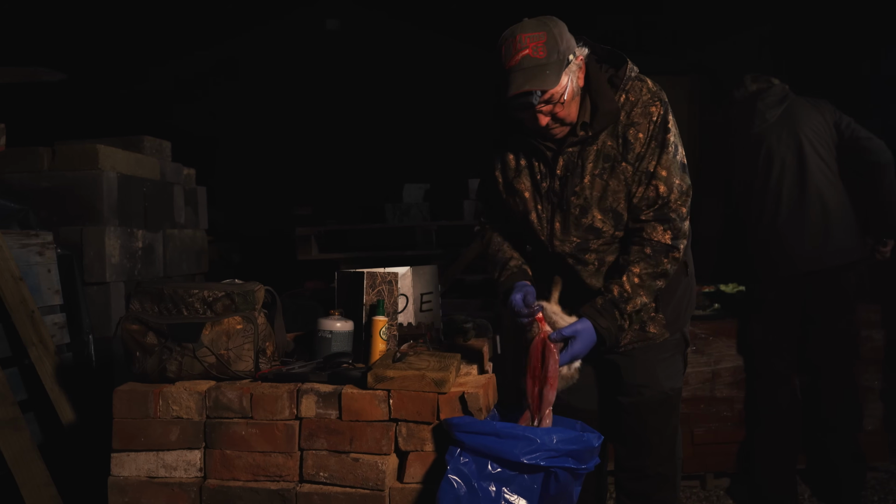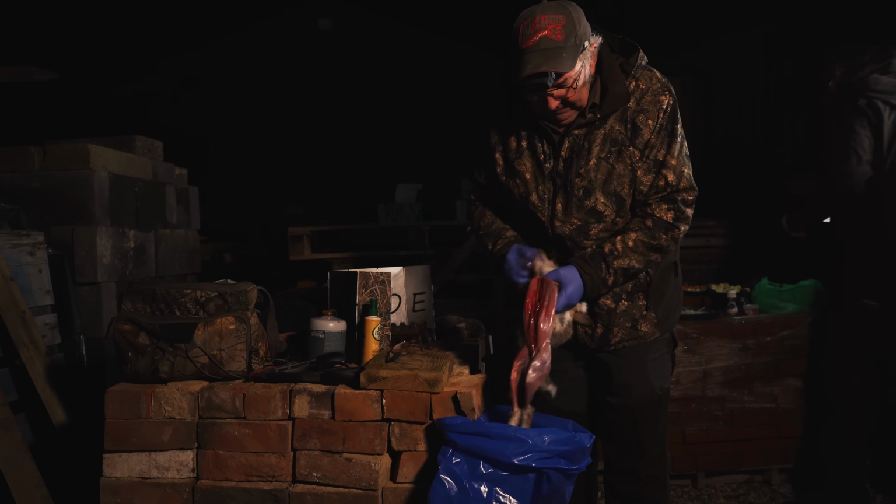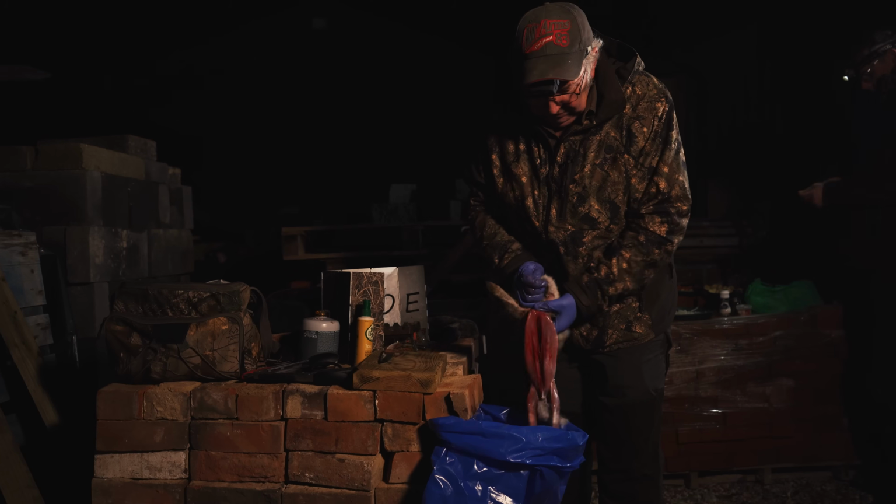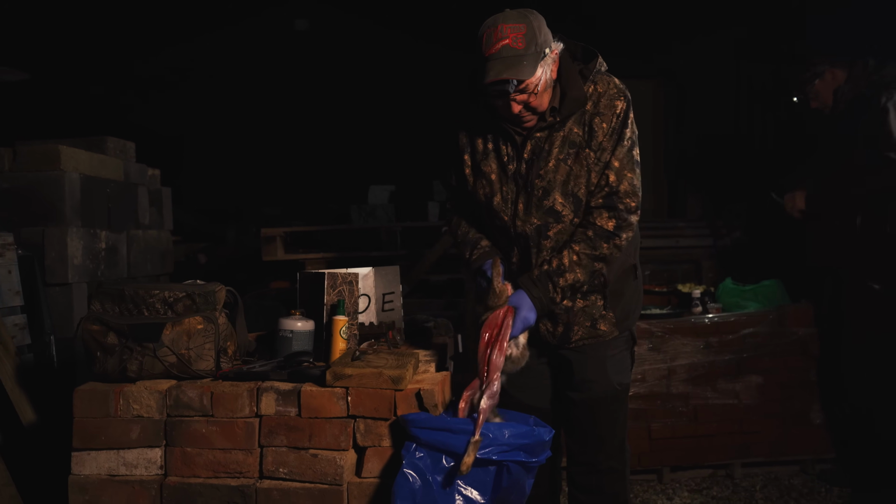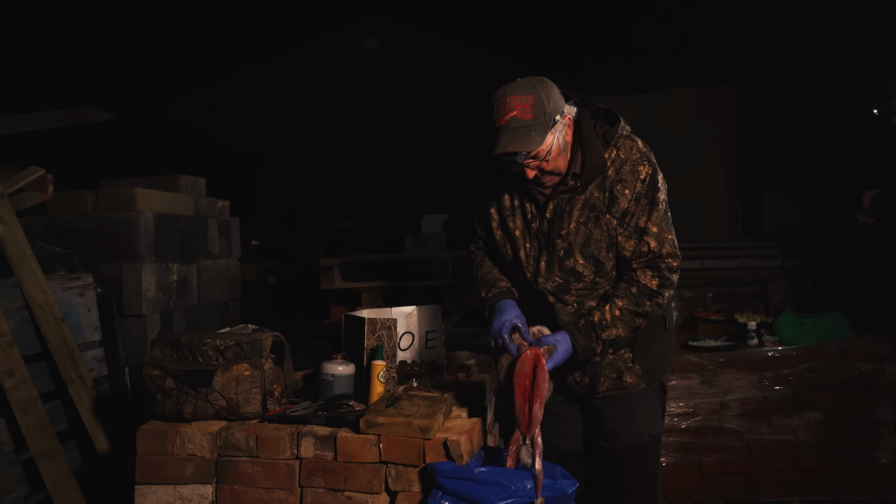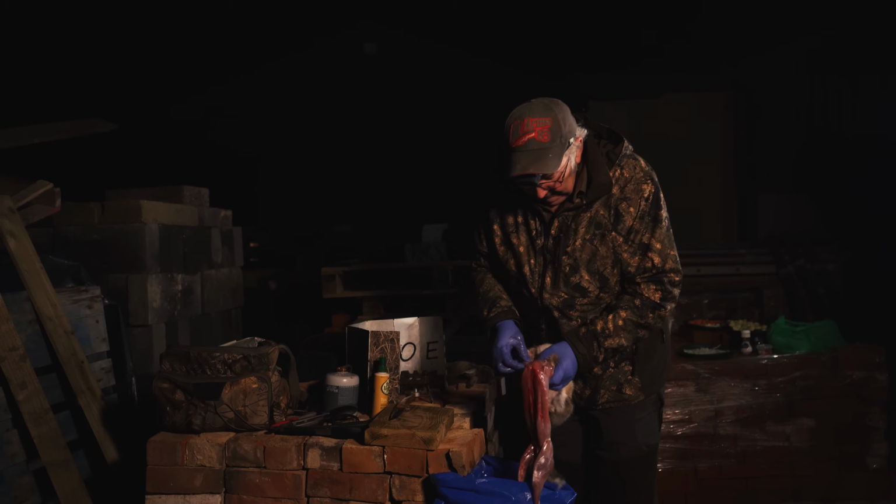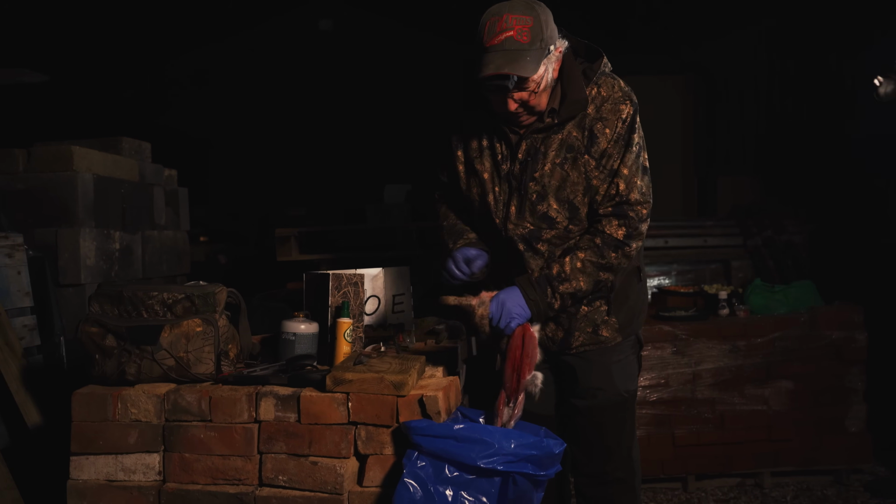Now, complete the removal of the jacket, because I will be using the front legs. Most people don't. If you're going to do a stew, they just throw them away, but they will give a bit of flavour. It's just like taking off a jumper, really. This is a bit awkward because I'm trying to show it to the camera.